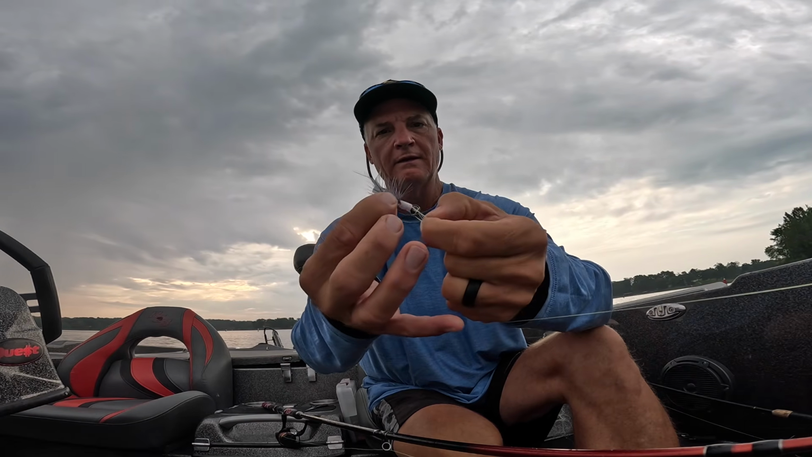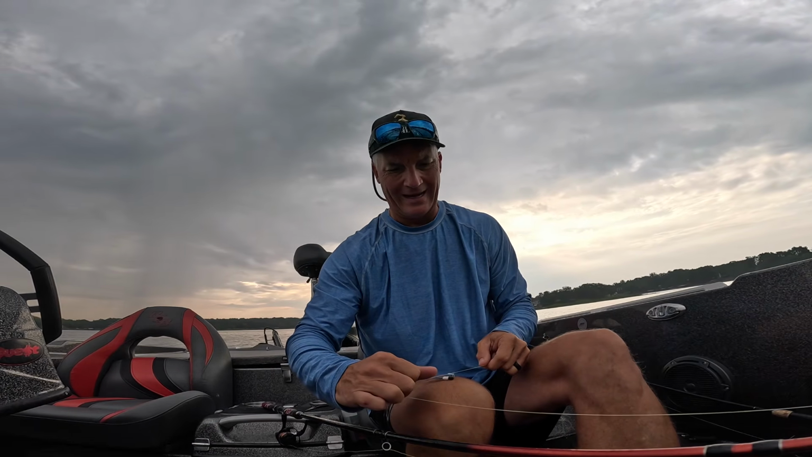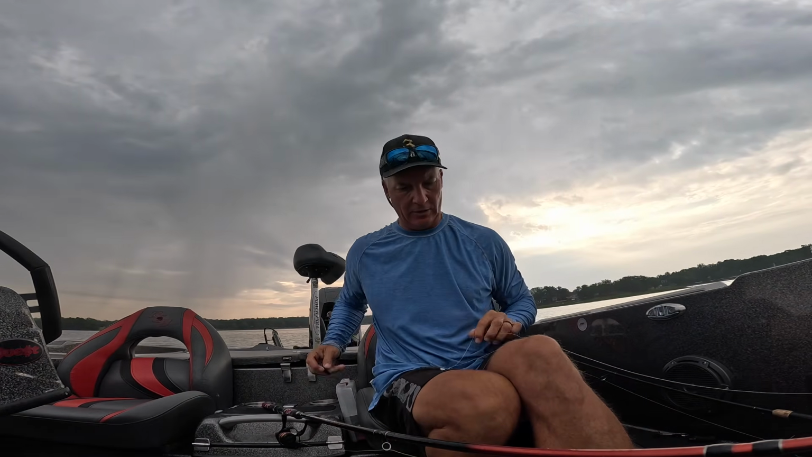Get everything through that loop knot. And then we call that the gap, and that's where you're deciding where exactly that loop knot's gonna go. And I like it as close as possible, and that's a pretty darn good one. That's pretty good right there. We snip off the excess, and we're good to go.